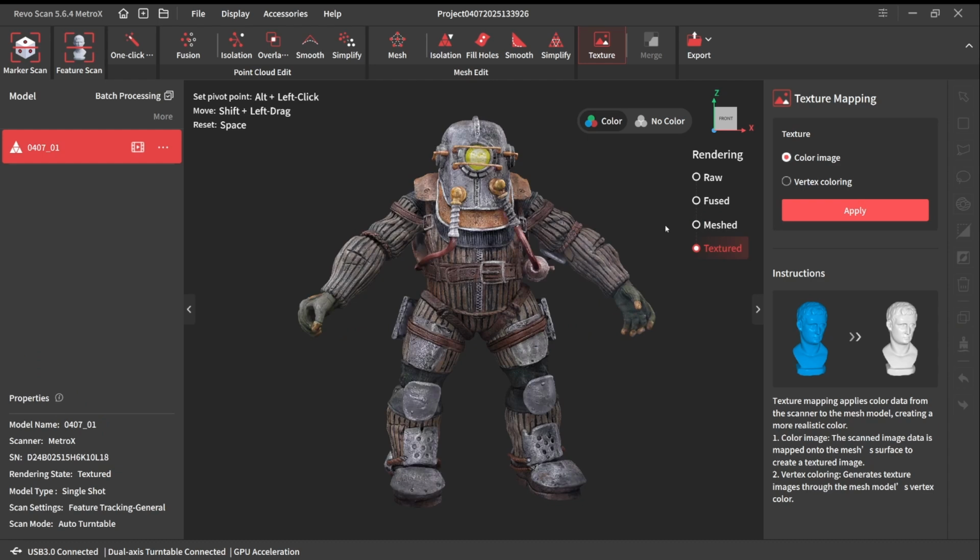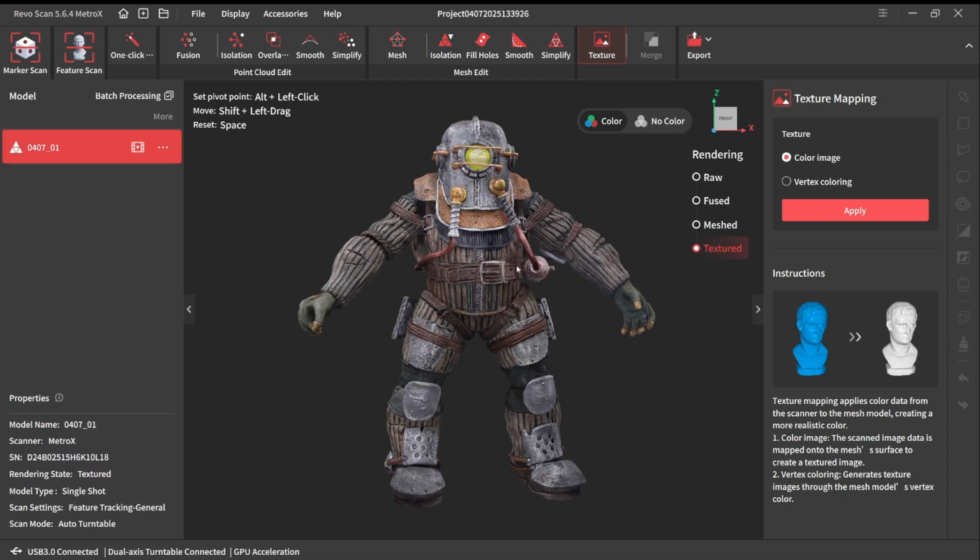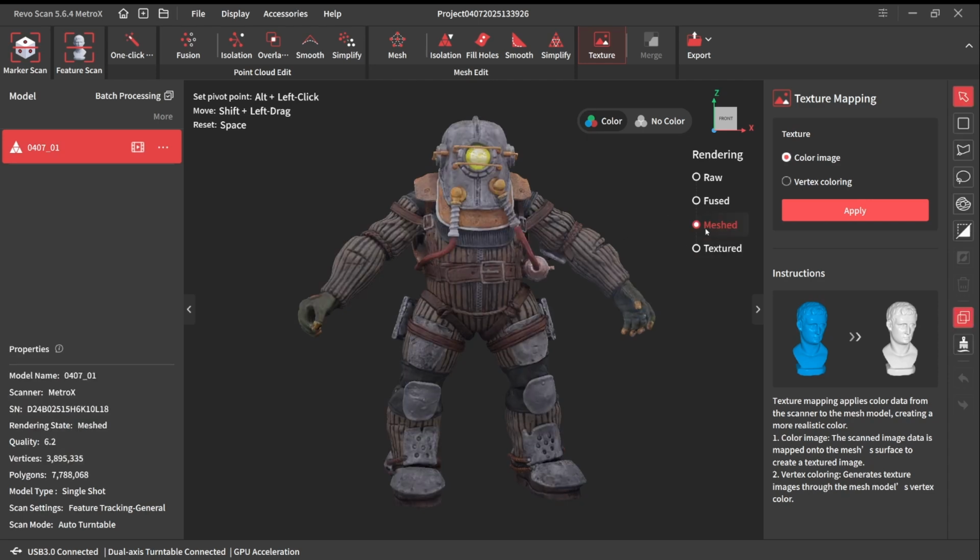So basically all you've got to think about is this is what it looks like unlit. The lighting is baked on. You don't want it reacting to any other external lights. And this is an unlit model with flat colors, but it's going to look really good when you start using dynamic lighting with it. So dynamic lighting, go for vertex. Baked lighting, go for color image. But yeah, there you go.